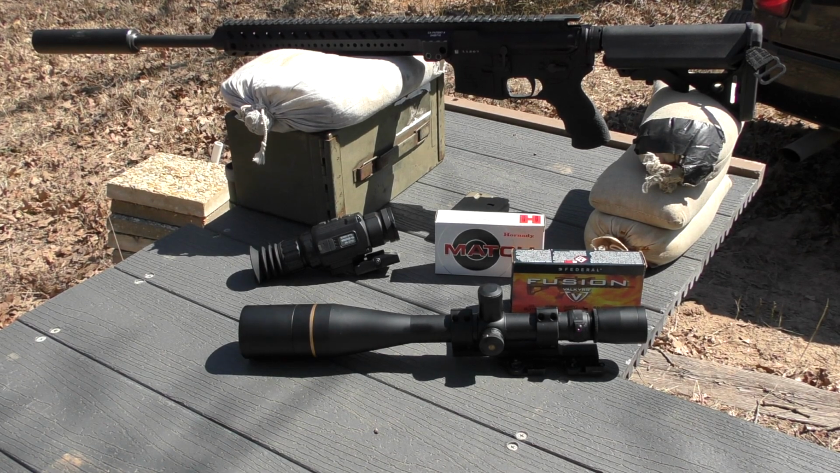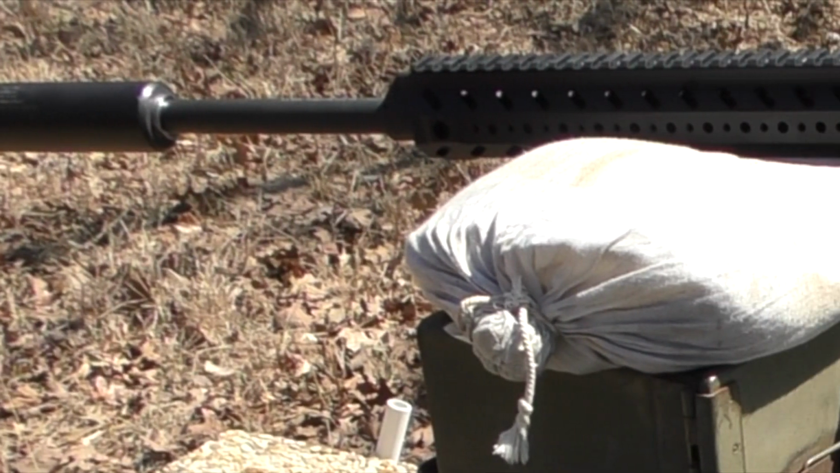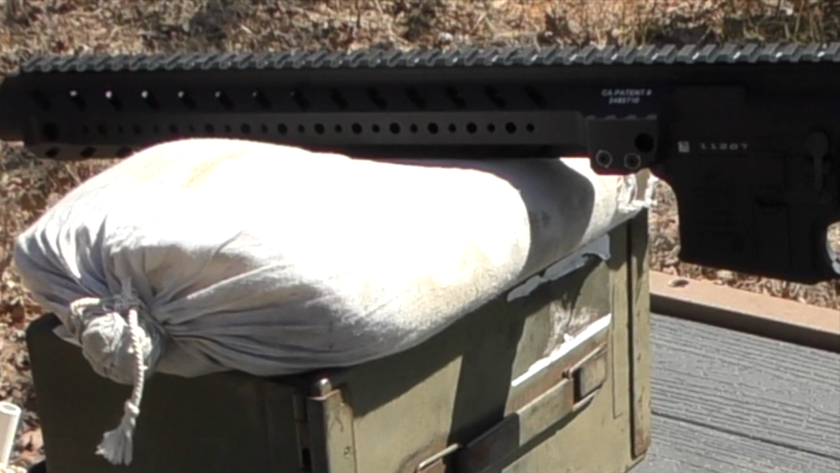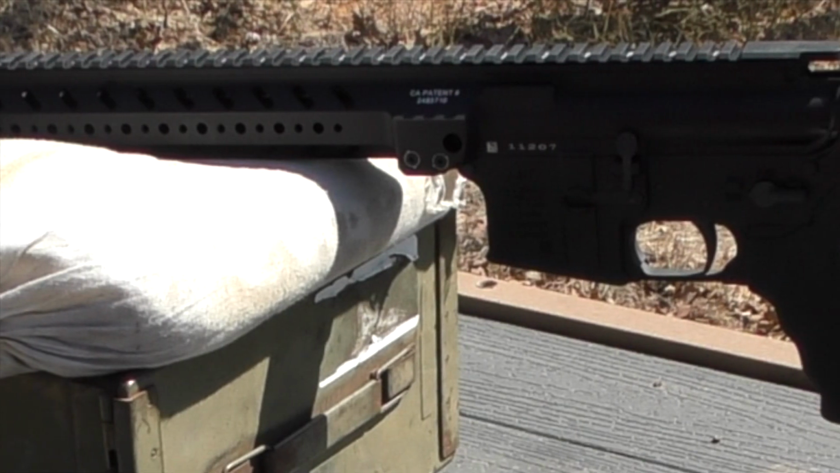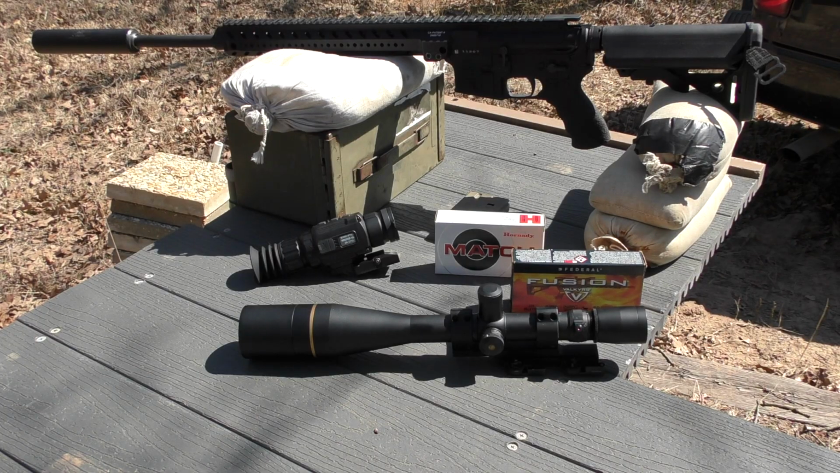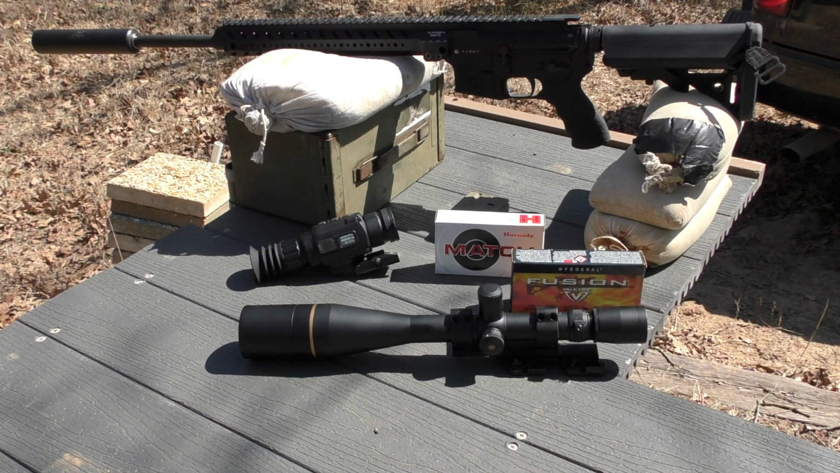So this setup that I bring to you today, actually that upper on the AR-15 is brand new to me. It's unfired. I've never shot it before, and so I am unsure of what my baseline accuracy is with it. So taking my own medicine, I'm going to start out by shooting the two ammunition choices here on the table, an 88 grain Hornady match and a 90 grain Federal Fusion.